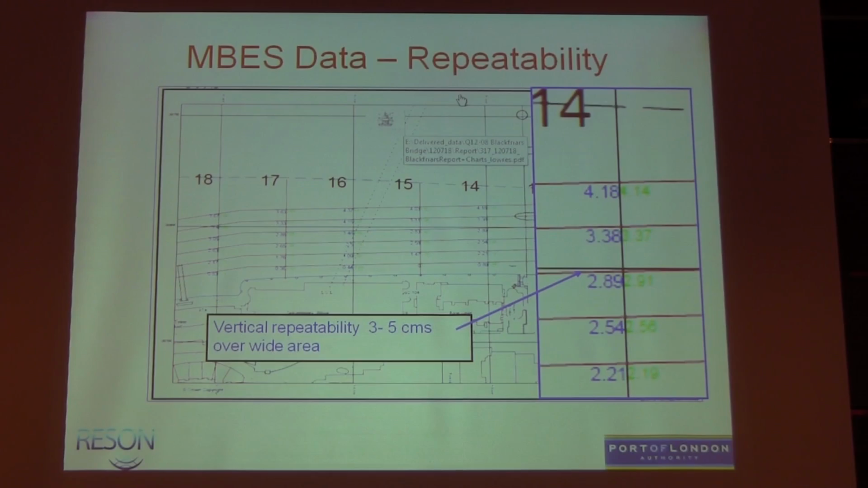So I was talking about repeatability and accuracy. One of the 28 separate deliverables we have to produce for the Environment Agency out of this survey is really looking at the repeatability. They asked us to extract point data from the 100% multibeam coverage. The indications were that where we believe this area is relatively stable, repeatability was maybe 2, 3, 4 to 5 centimetres.